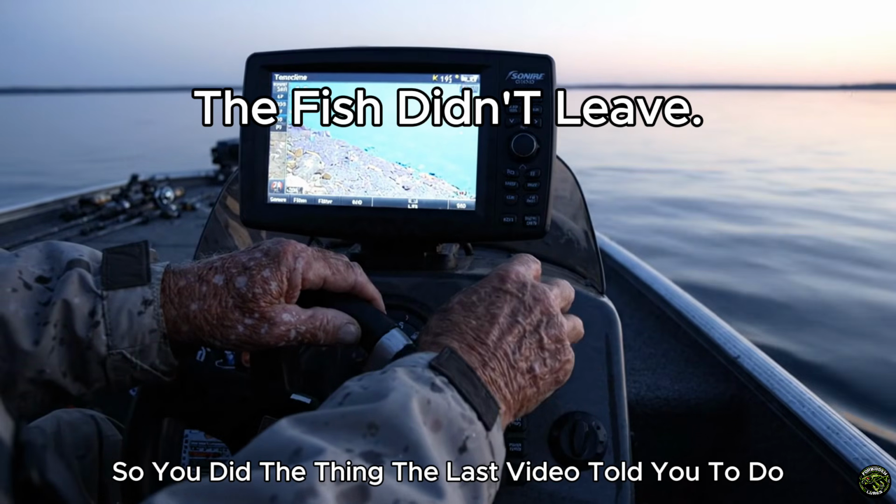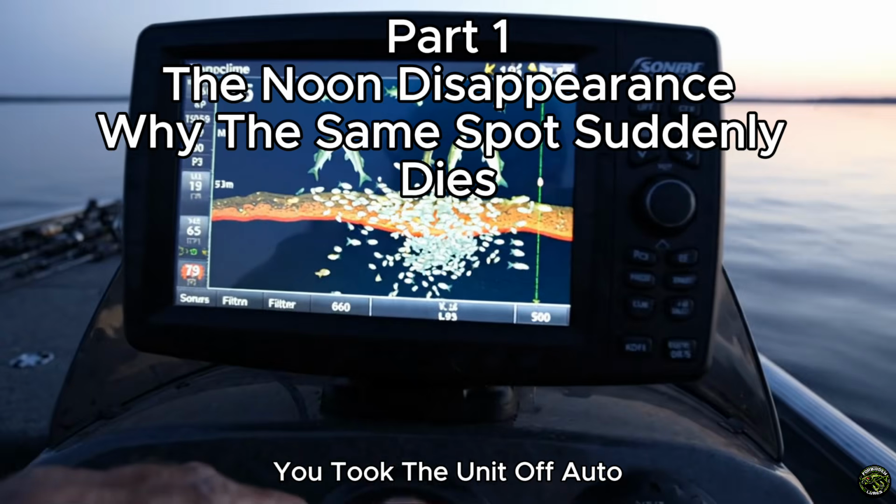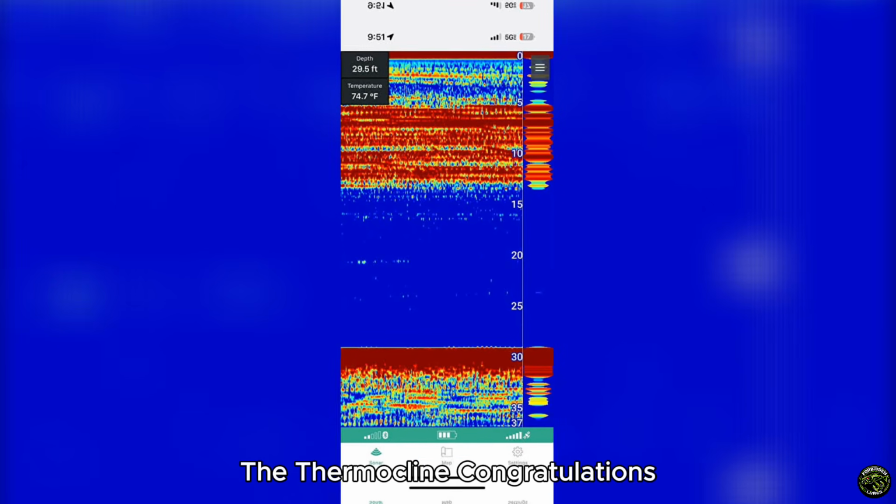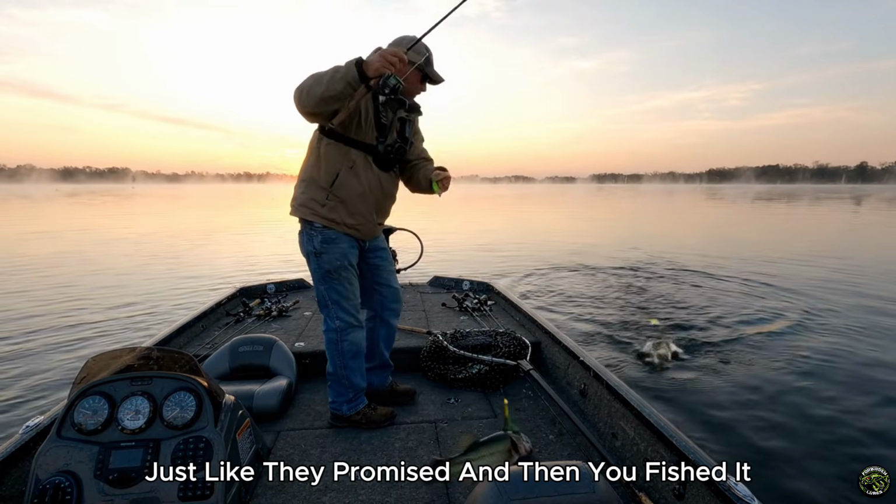So you did the thing the last video told you to do. You idled out over deep water, you took the unit off auto, you cranked the gain, you killed the filters, and there it was. That flat, fuzzy gray line sitting at one steady depth. The Thermocline. Congratulations. You found it in 30 seconds, just like they promised.